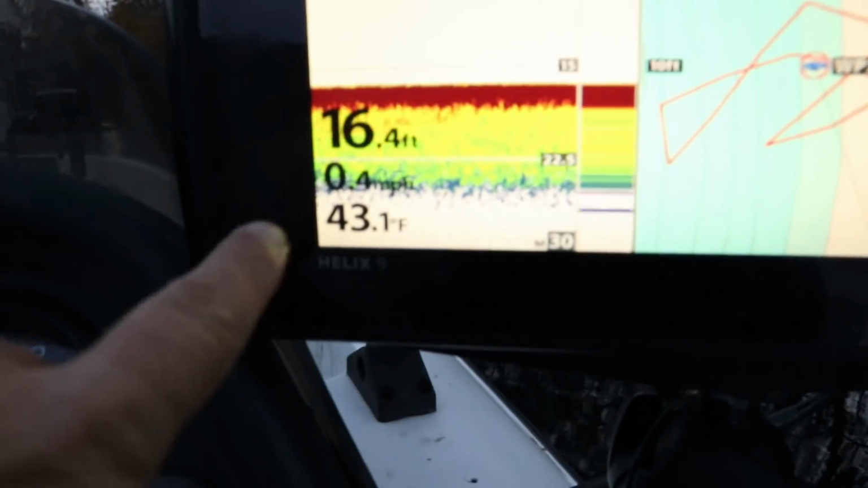Oh, by the way, I don't know if you could tell, water temp, 43. Told you the water temp's pretty cold. I wouldn't recommend getting in the water at 43 degrees. It's not fun. It's an ice bath.